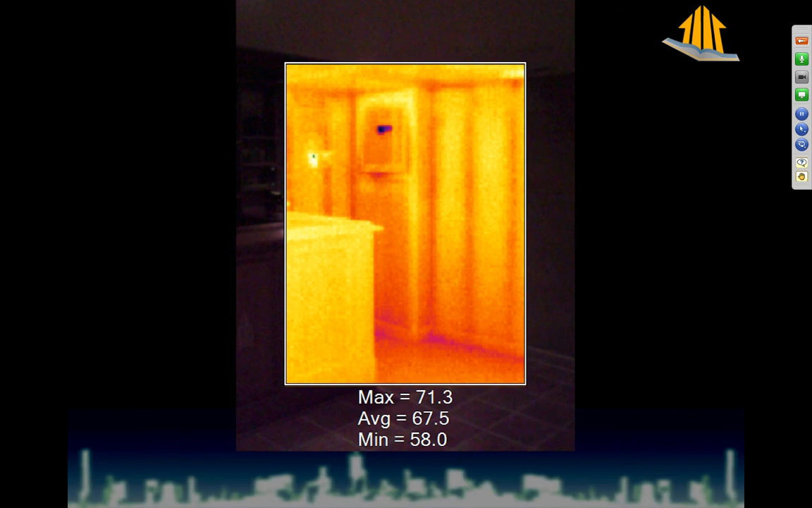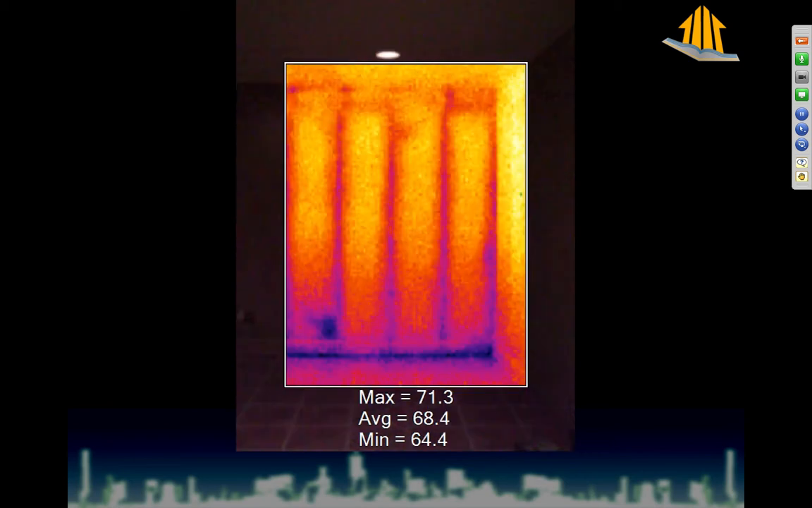Okay, so let's get into it. First of all, you start looking around. You're looking in the basement, checking out the wall insulation. At this point, the blower door is not running, because I like to do a conductive scan at the beginning. You can start to notice that there are some places where the insulation is not awesome.